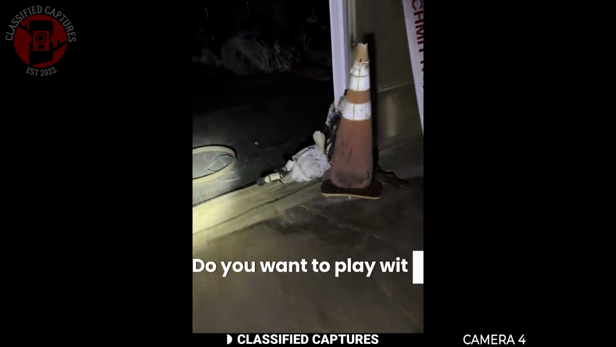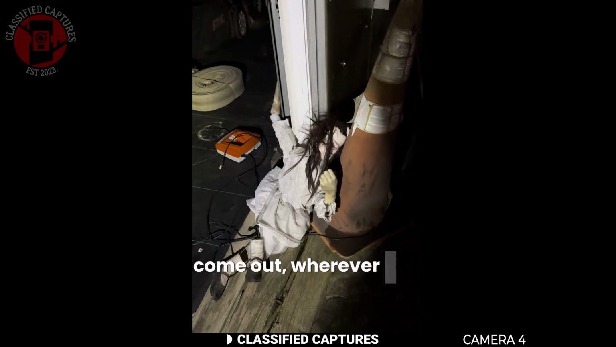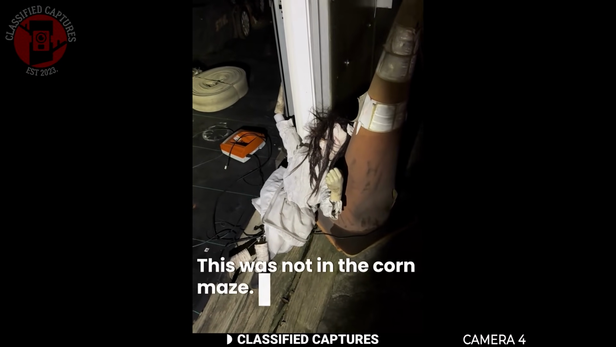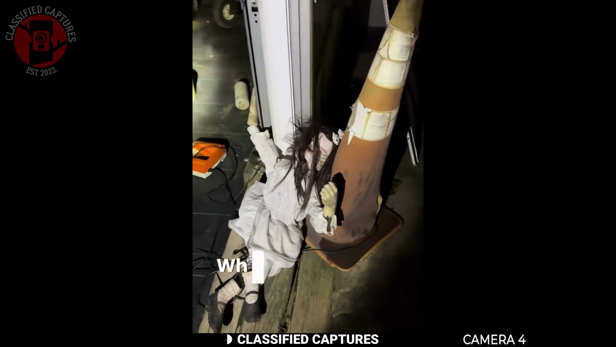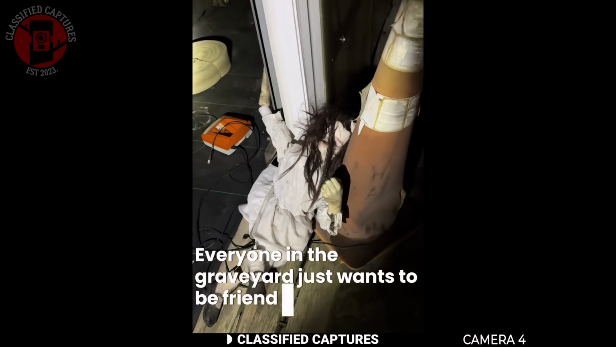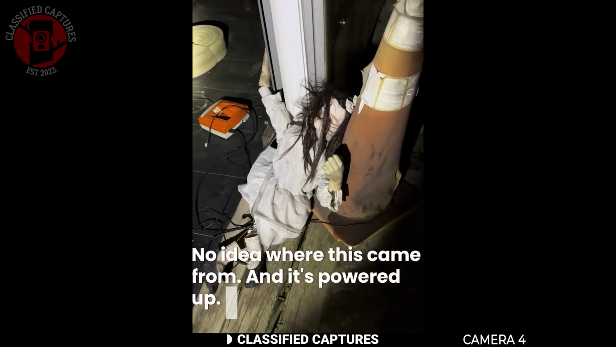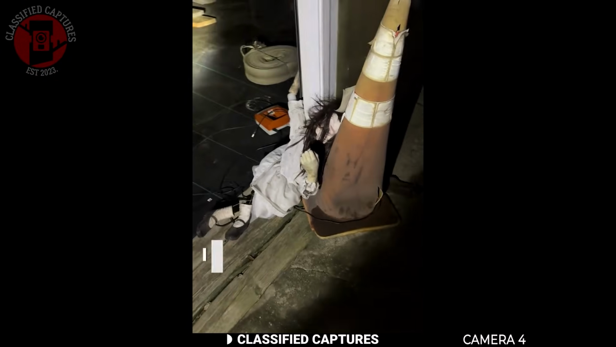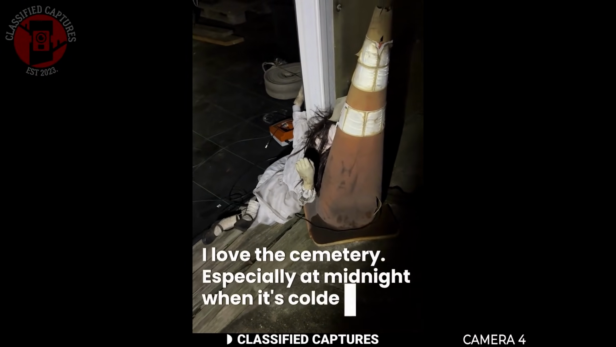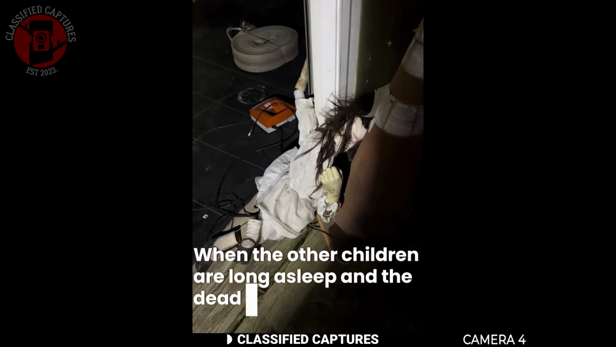Do you want to play with me and all my friends? Come out wherever you are. This was not in the corn maze. This was not in the house. Why do you look so scared? Everyone in the graveyard just wants to be friends. No idea where this came from, and it's powered up. I love the cemetery, especially at midnight, when it's colder, when the other children are long asleep, and the dead awaken.